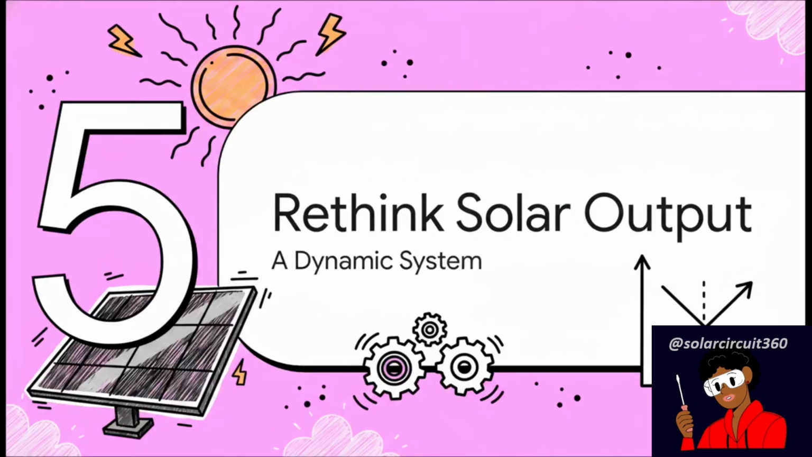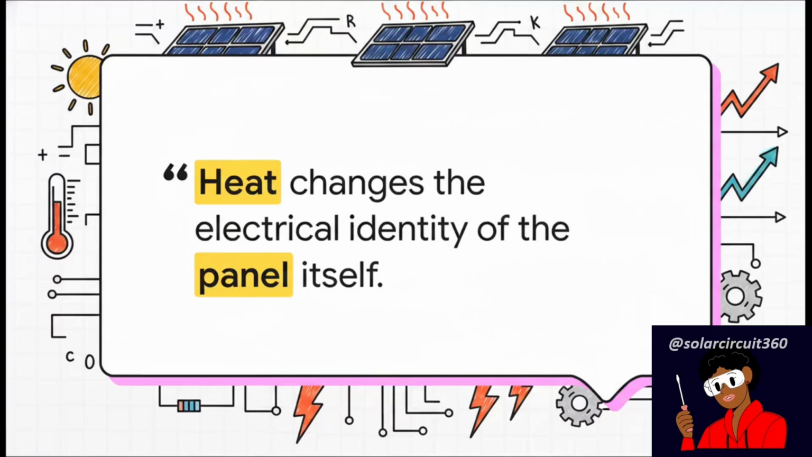Section 5. Rethinking solar output. All right, let's bring all this forensic evidence together and completely shift how we approach solar installations. Consider this fundamental takeaway, because it totally redefines the problem. Heat does not slow solar panels. Heat changes the electrical identity of the panel itself. I'll say that again. Heat changes the electrical identity of the panel.